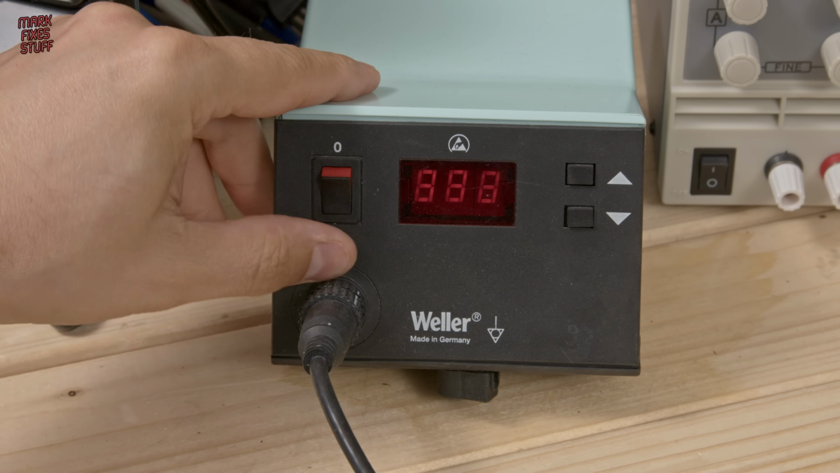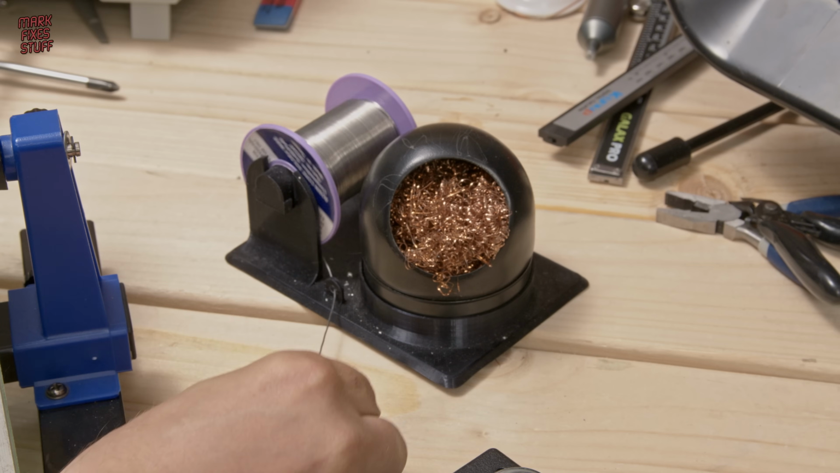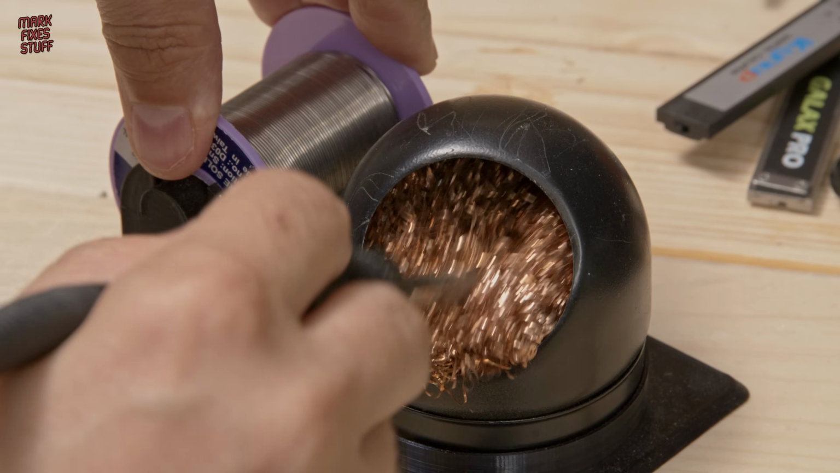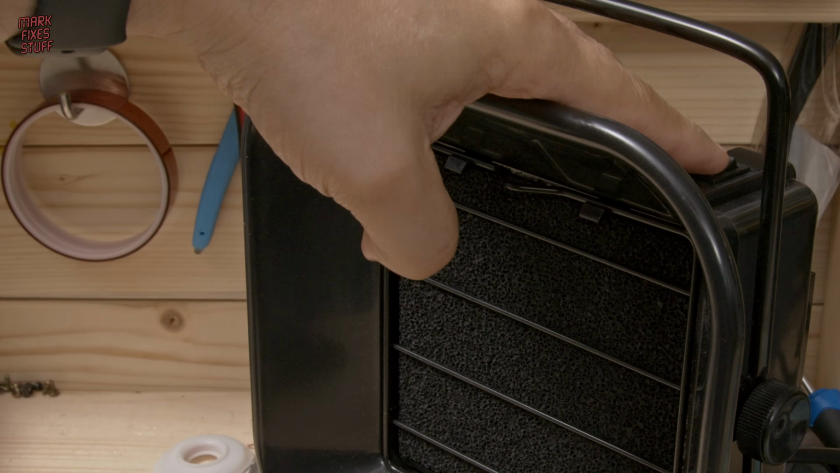Soldering iron set to 330 degrees Celsius, yes, that's the magic number, and we'll grab some leaded solder. It's always important to keep your tools sparkling clean. I like to rub the tip of mine in some wire wool. And unless you like lead poisoning, throw on your fume extractor.